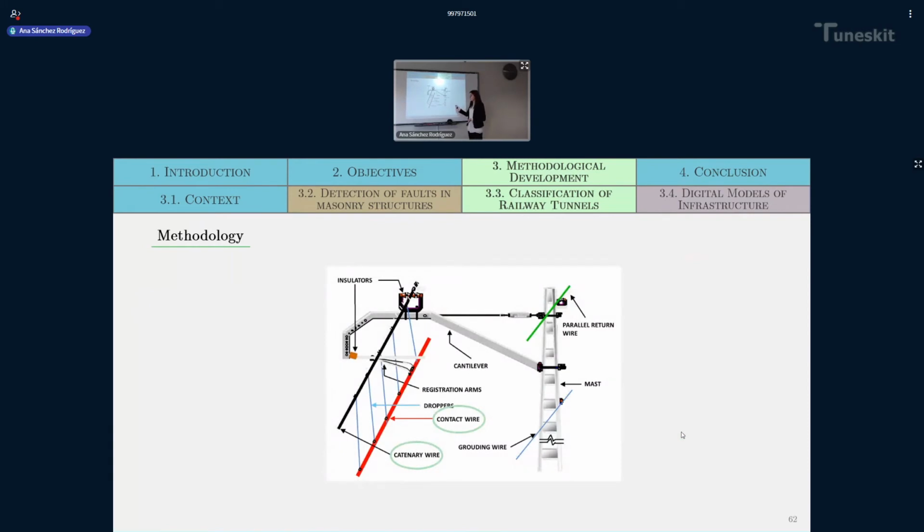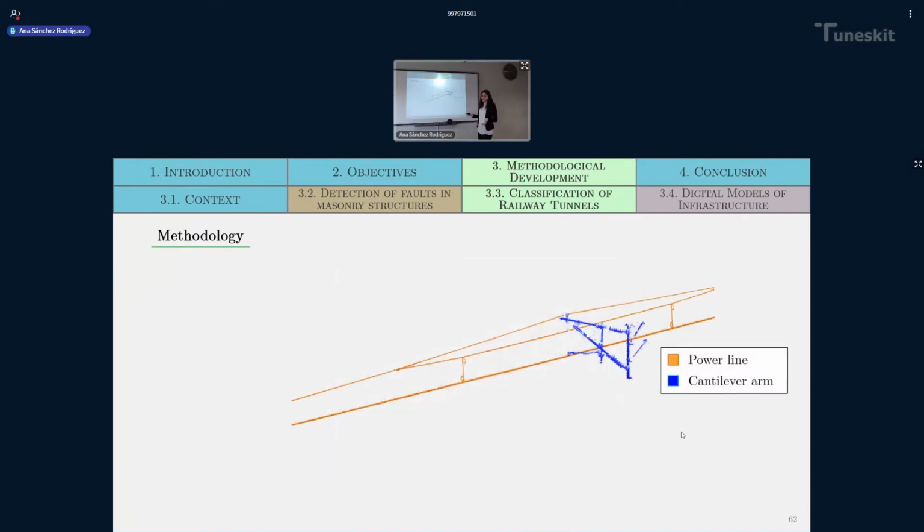In this image, you can see a graphic representation of the wires that we want to detect, the contact wire and the catenary or suspension wire. And here you have how a point cloud would look like once it is classified. We have the power line in orange and the cantilever arms in blue.